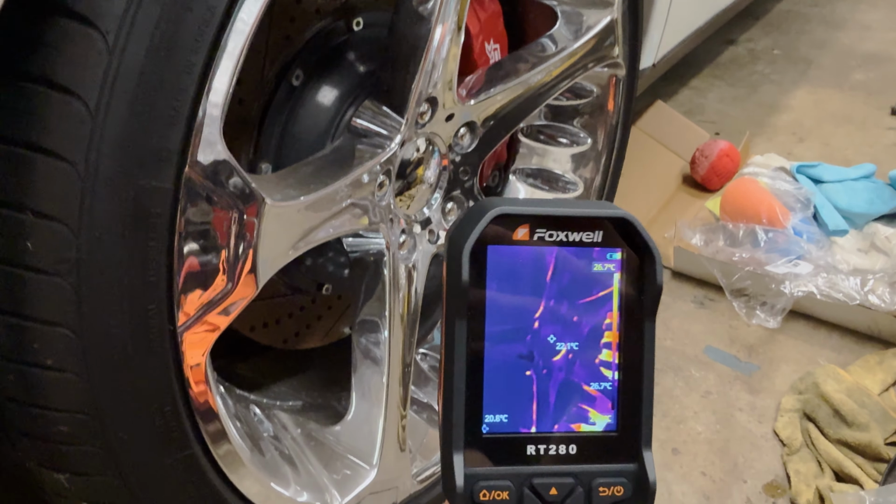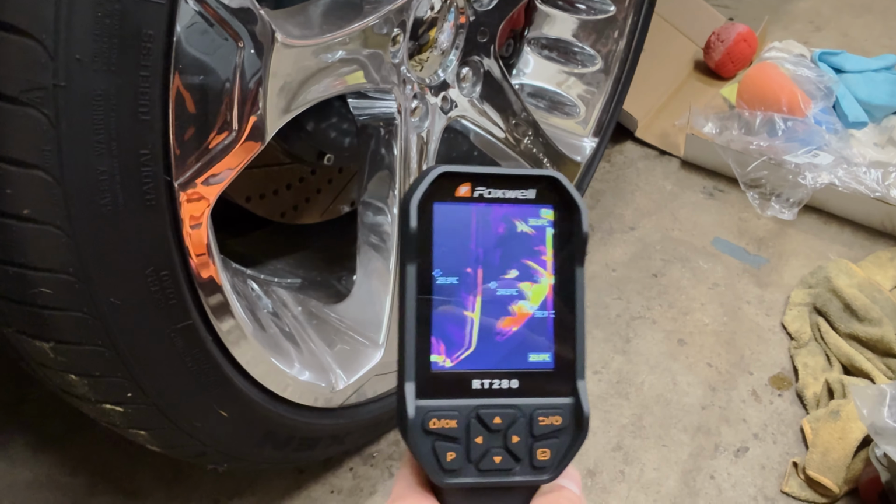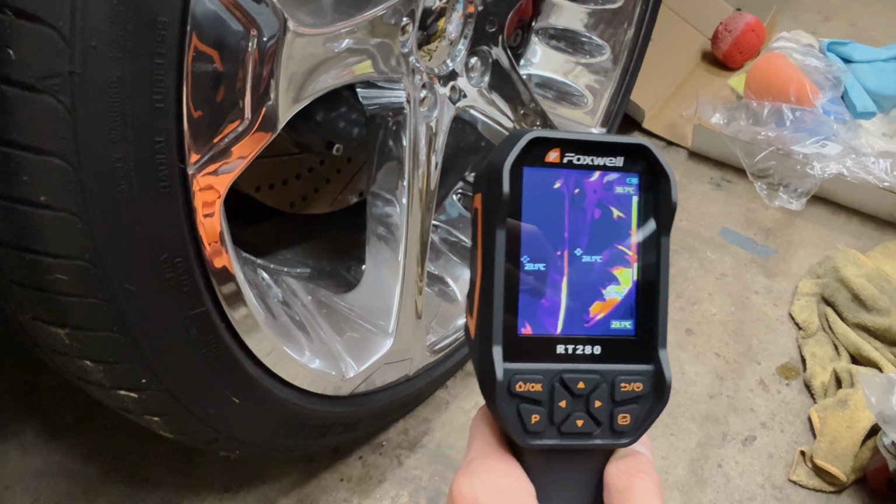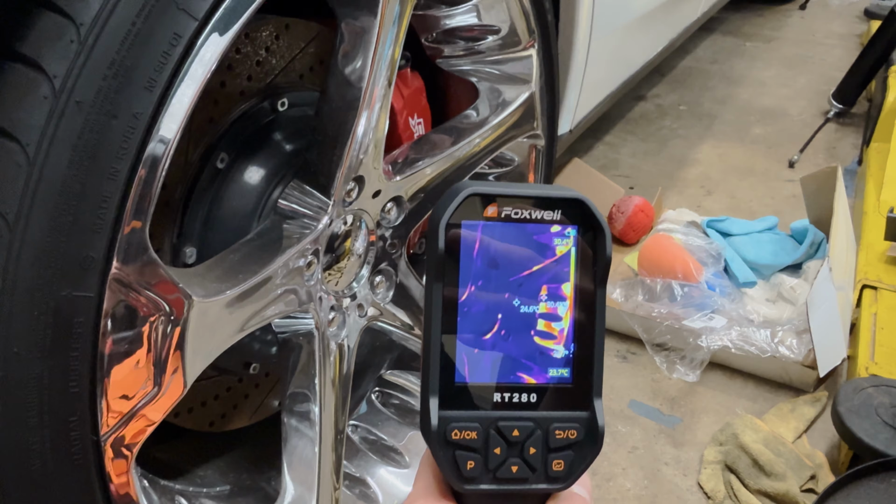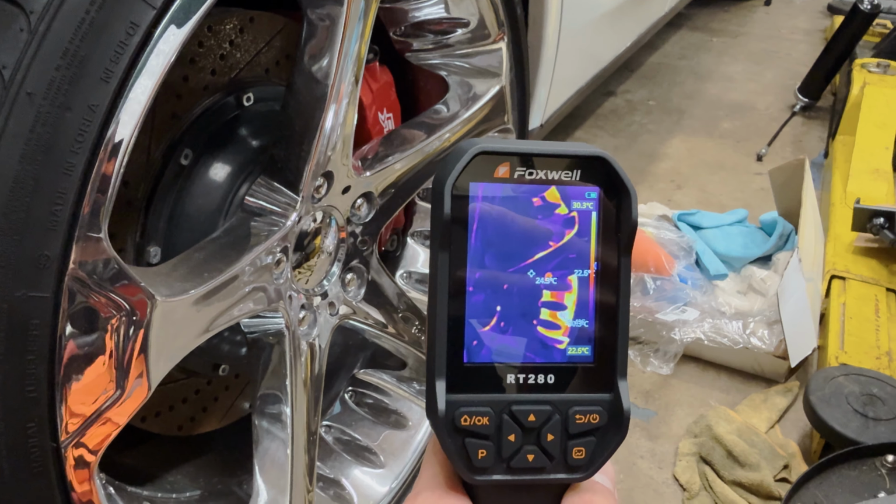Actually, this is a good opportunity to show something. If you have a reflective material like these chrome wheels, it'll actually reflect heat off other things. So just something to keep in mind if you're trying to measure something that is reflective.